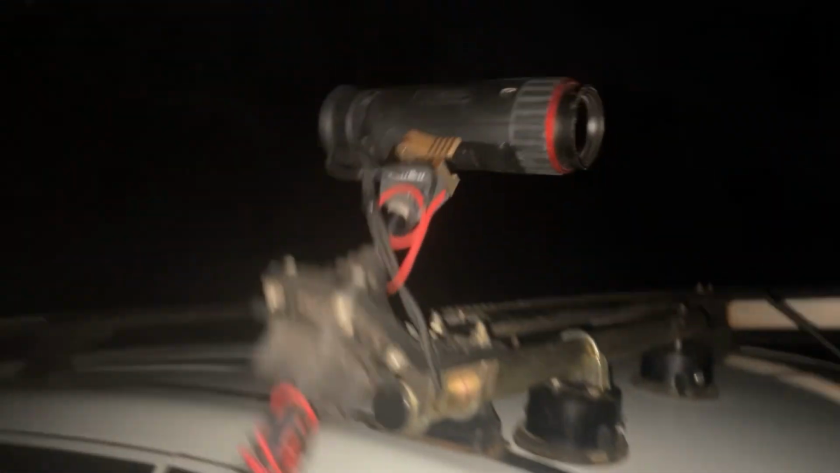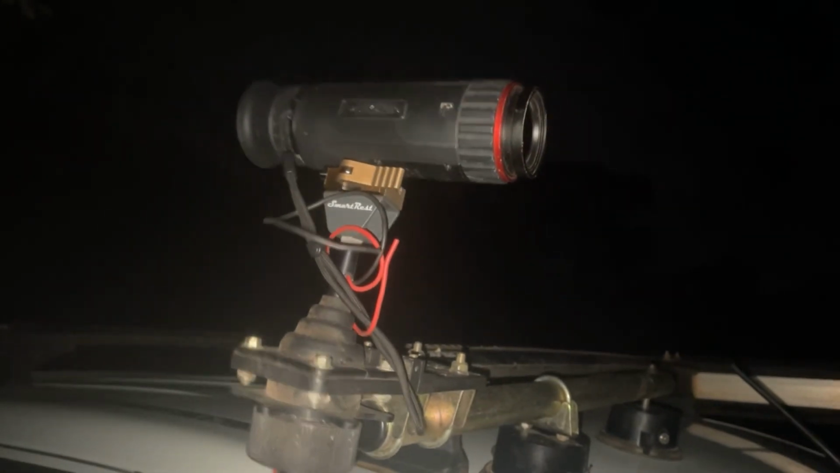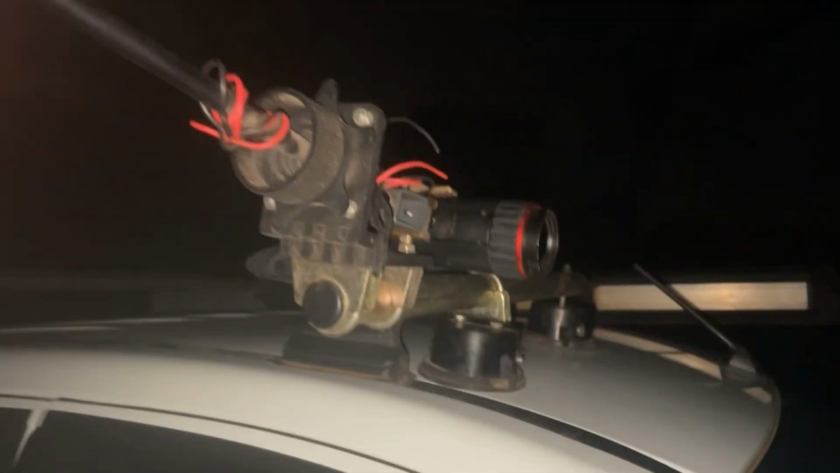Hope you enjoy. As you can see, I'm in the white ute again, so I'll be running the suction cup on the roof and just thermal on the wobbly. And the rifle's just sitting there beside me like that. Pad's going, and let's see if we can track down a few red dogs.